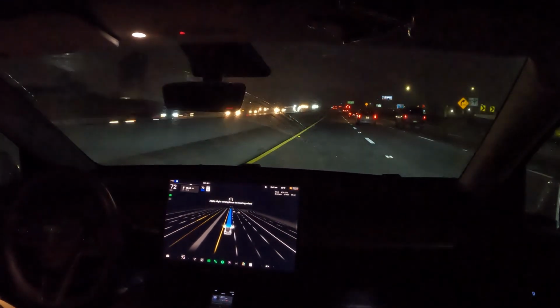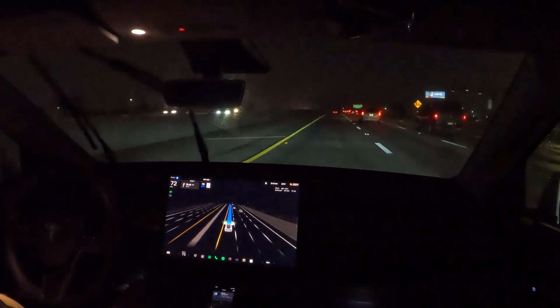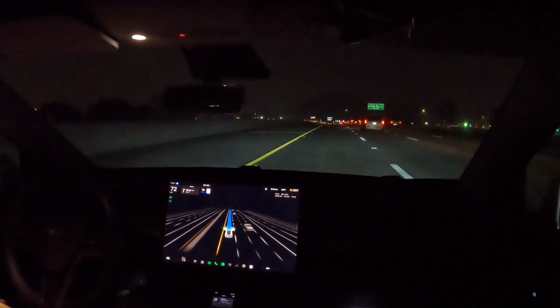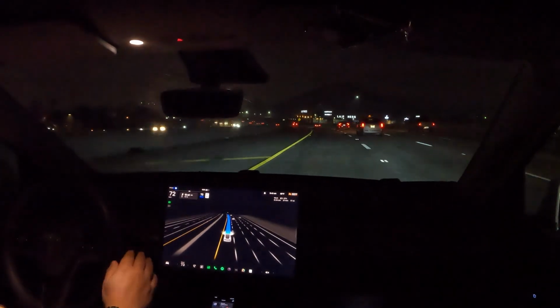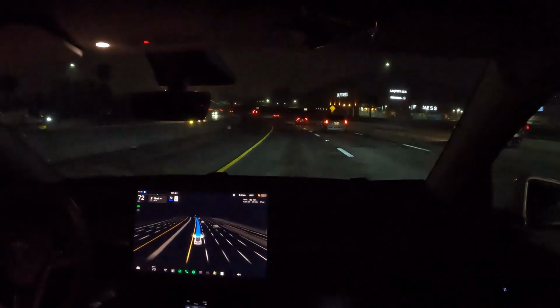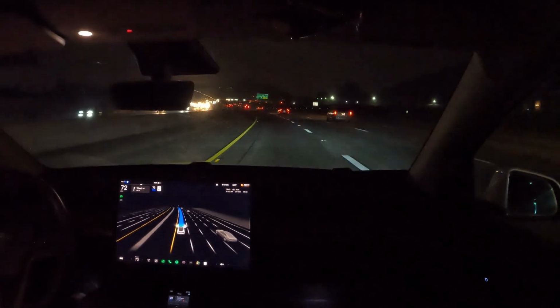Yeah, we're going to be on this highway for about 13 miles. And I mean, while it's in the highway, it does perfectly. I mean, every lane change, you know, slowing down for traffic, keeping up with the flow of traffic as well. It seems to be doing perfectly.